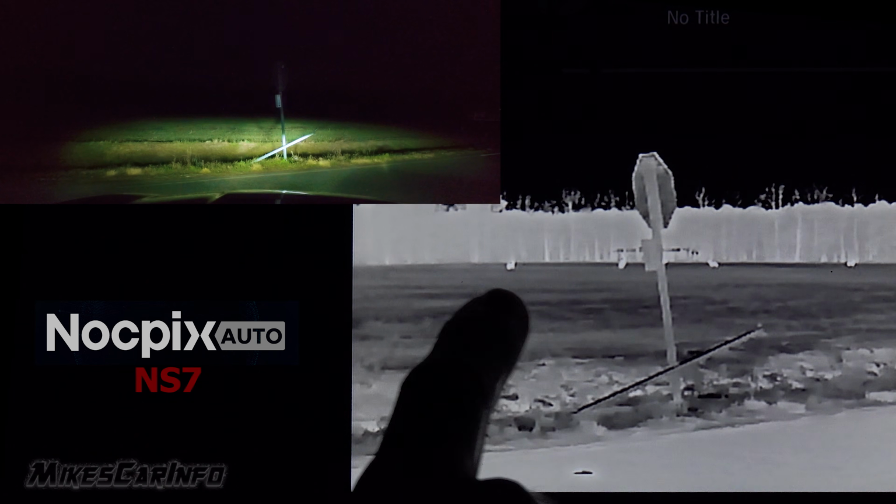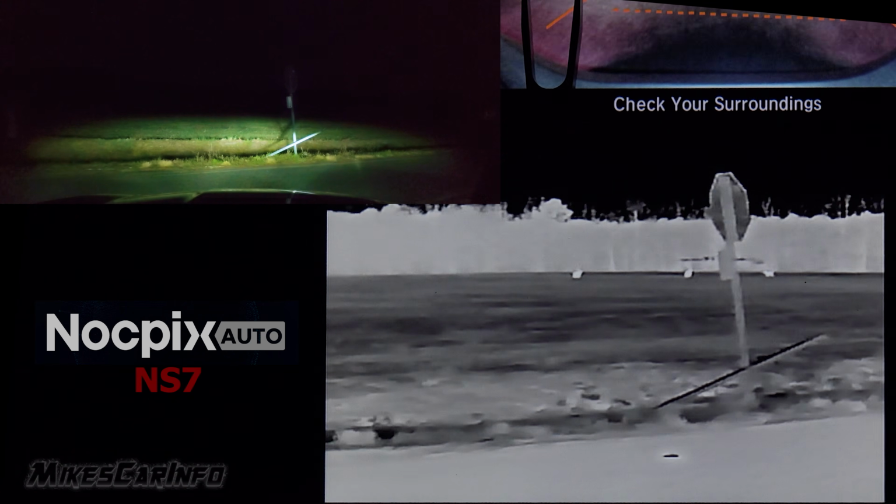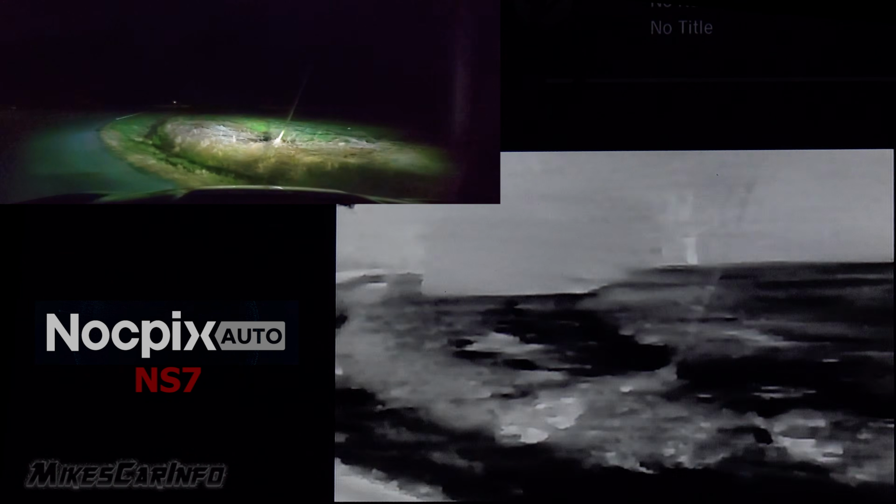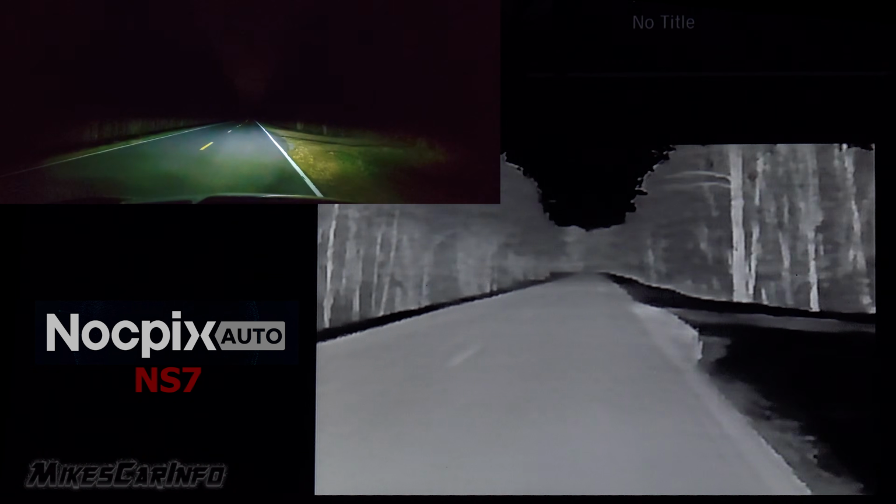At a great distance, the little box isn't picking them up, but as far as the heat signatures, you can see they stand out big time. See the animal running. I can't see it with my eyes, but I saw it on the camera. It's like a cat or something.